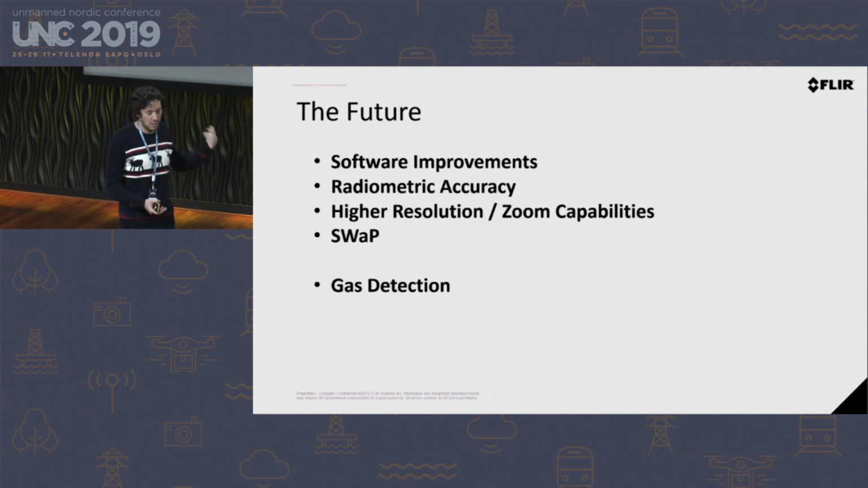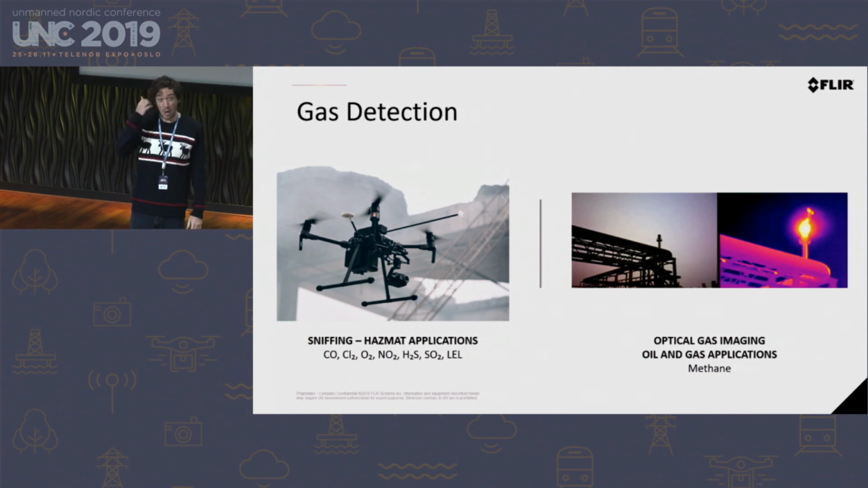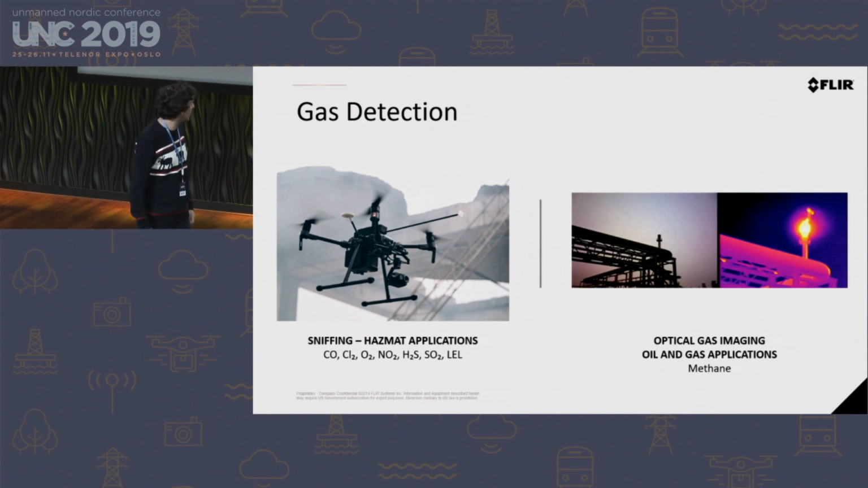Higher resolution, obviously. The ability to zoom thermal cameras, I think, is really important to get rid of that whole pixels on target altitude situation. But one thing that Anders wanted me to talk about is gas detection. We released the product back in September. It isn't out in the market yet because that's the problem with the drone industry and probably a problem with any manufacturers. You release things and then you find that they're not ready.